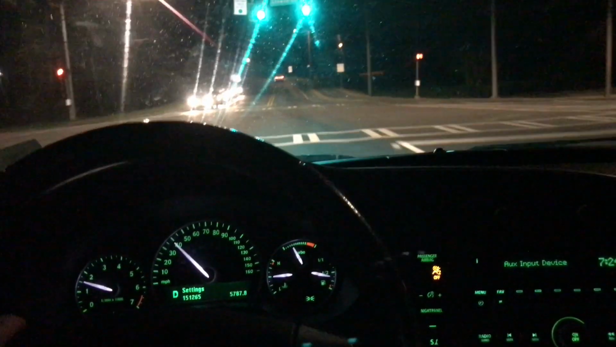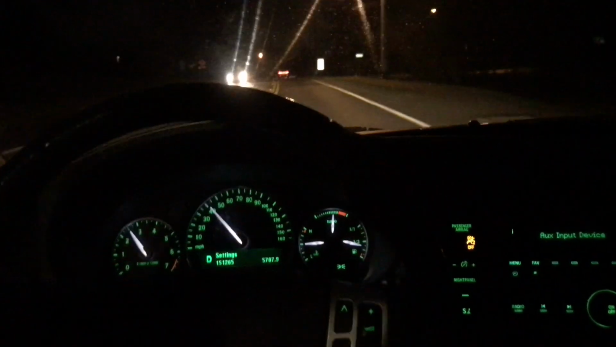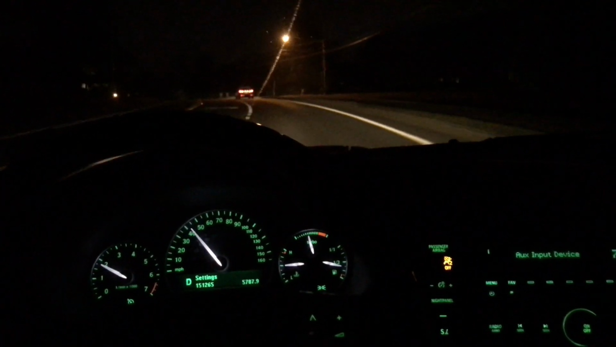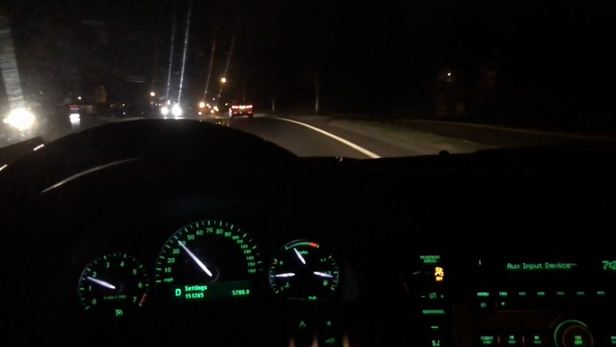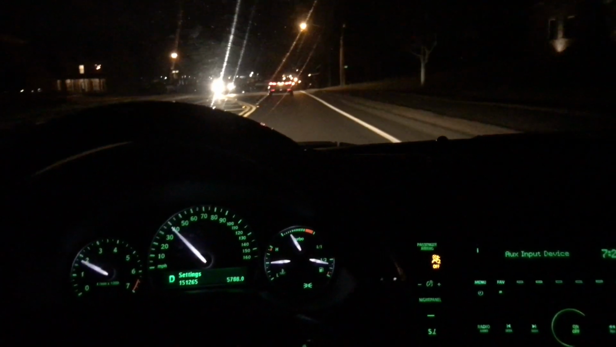When we bought it, I'm trying to remember how many miles it had on it. I wanted to say it had somewhere around 142 or 143. Might have been a little bit more, because my wife, she doesn't drive. I don't know what to call her anymore. We're separated, but she's still my wife.